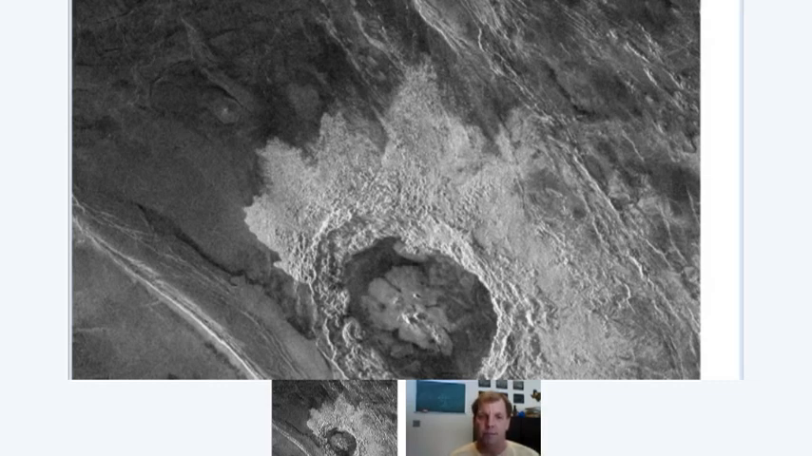So the radar image is sensitive to this particular one operated at 12 centimeters, and so it's sensitive to features at the sort of 12 centimeter scale. And when you look at this image, the ejecta surrounding the central crater is very bright because it is rough at the scale of 10 to 15 centimeters.